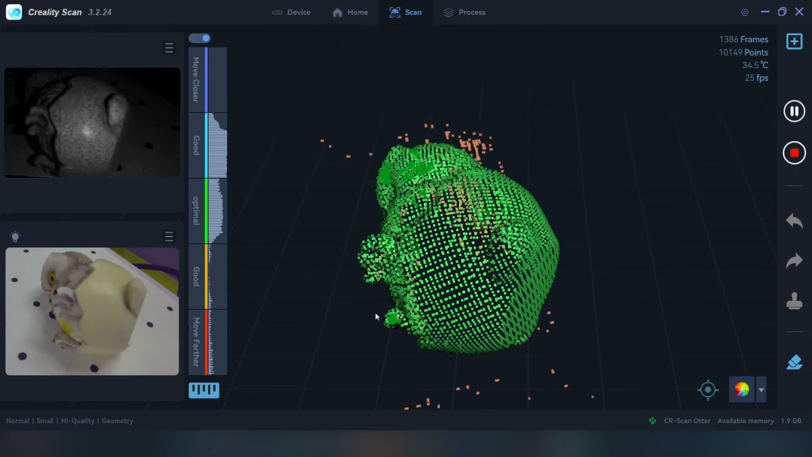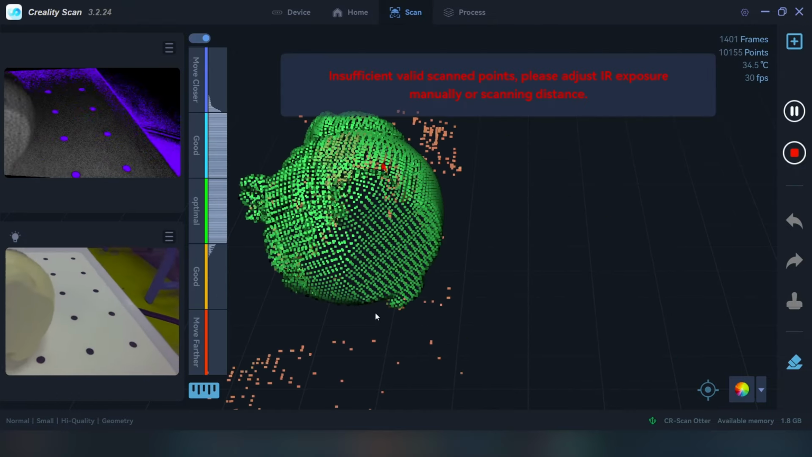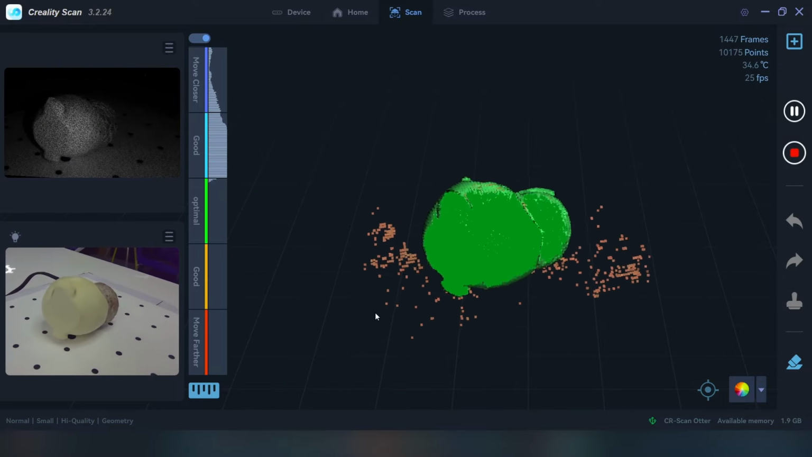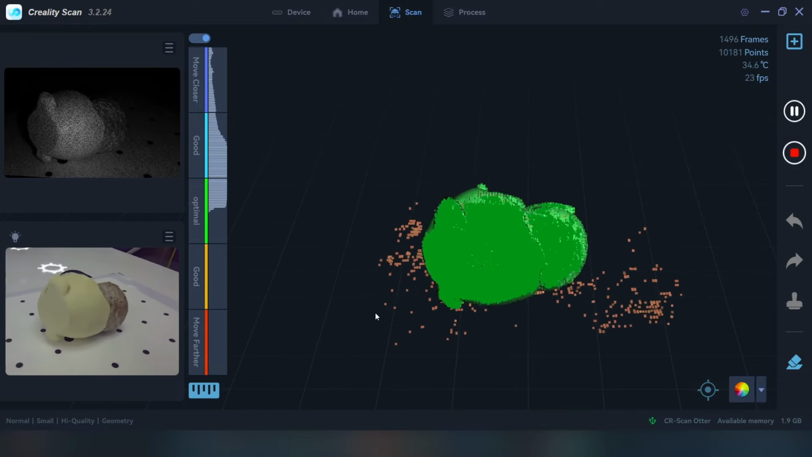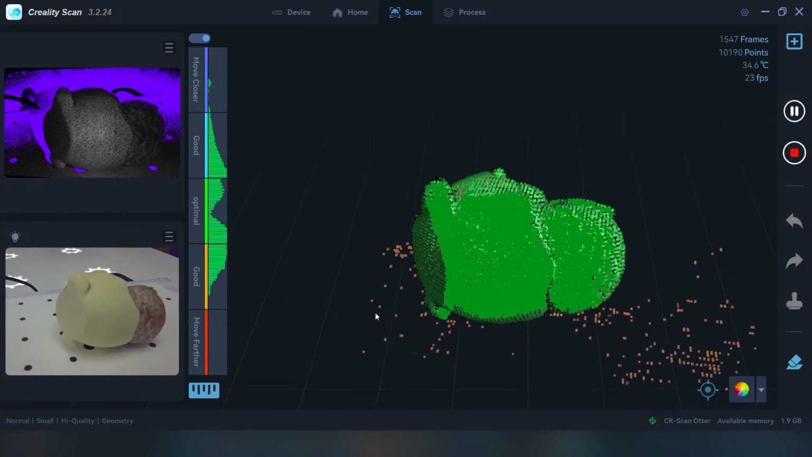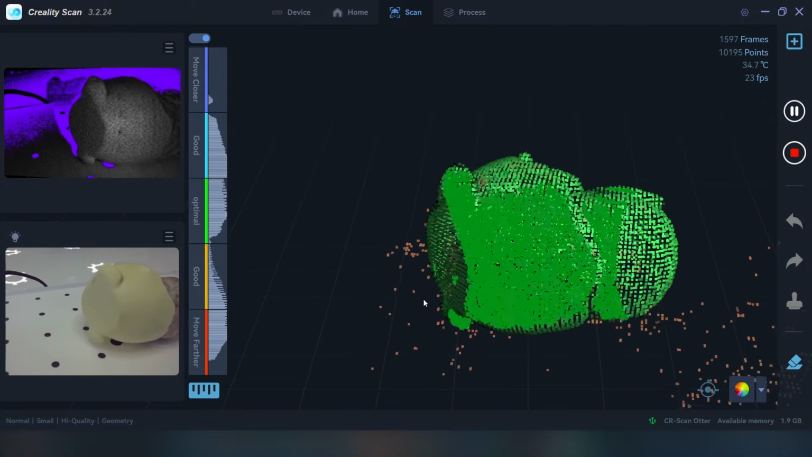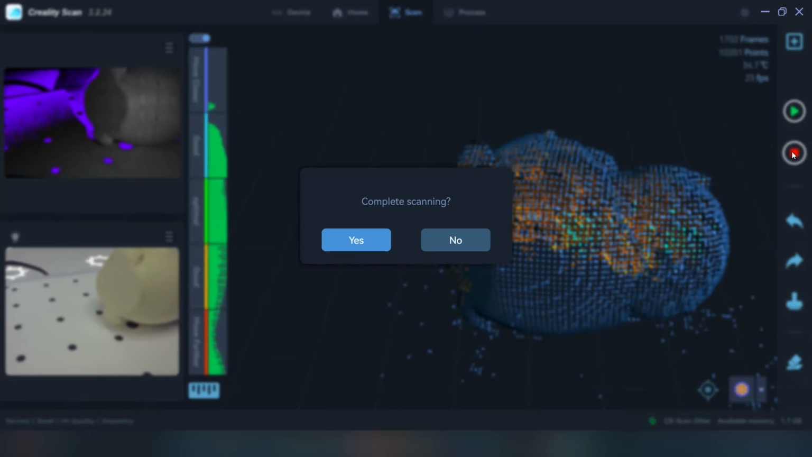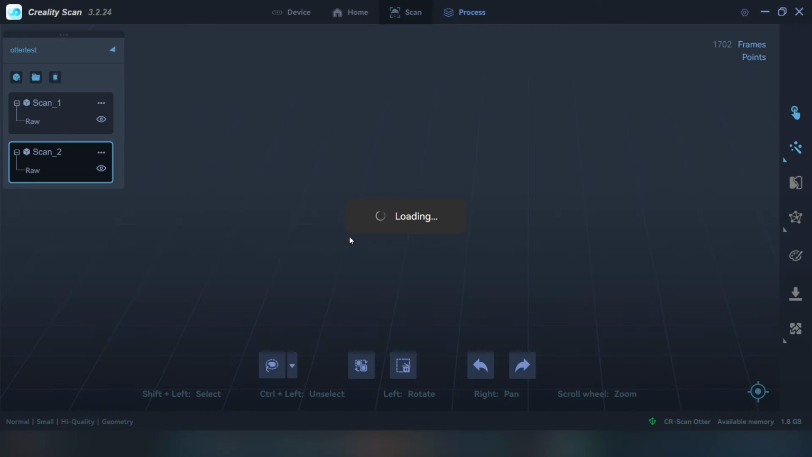Look, okay, I messed up here, so I'll sit back, keep it steady, and it just brings it right back on track again. That's pretty awesome. All right, so I feel like I got the bottom of it. I'm going to go ahead now and hit complete scan and hit yes.